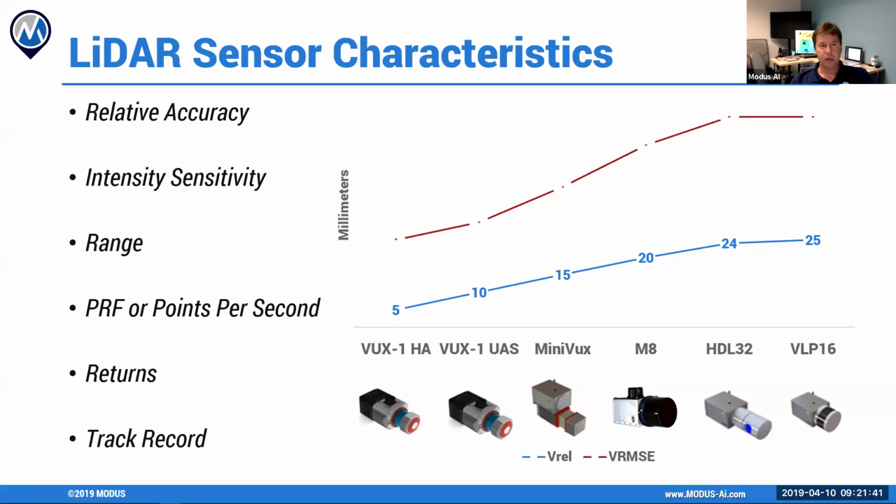And so the things we need to look at when we're looking at LiDAR heads, and by the way, before I get into all this, every one of these is good for an application. It depends on what you're actually trying to achieve, or more importantly, what your customer needs. They're all good.